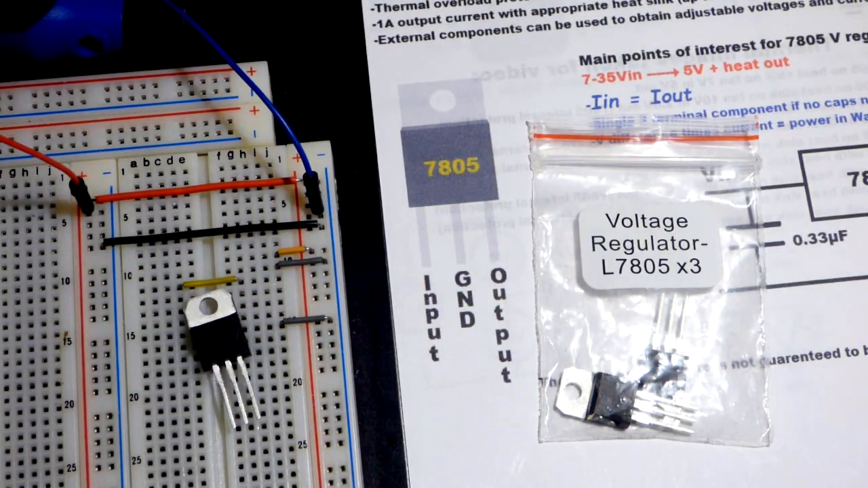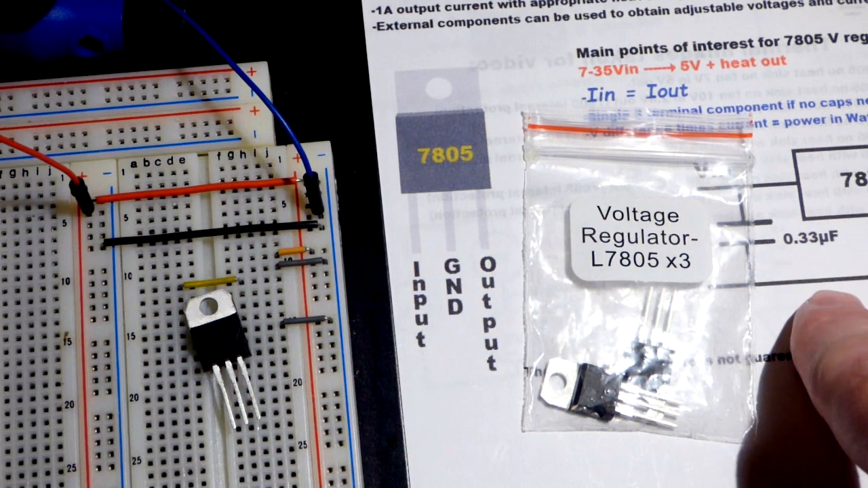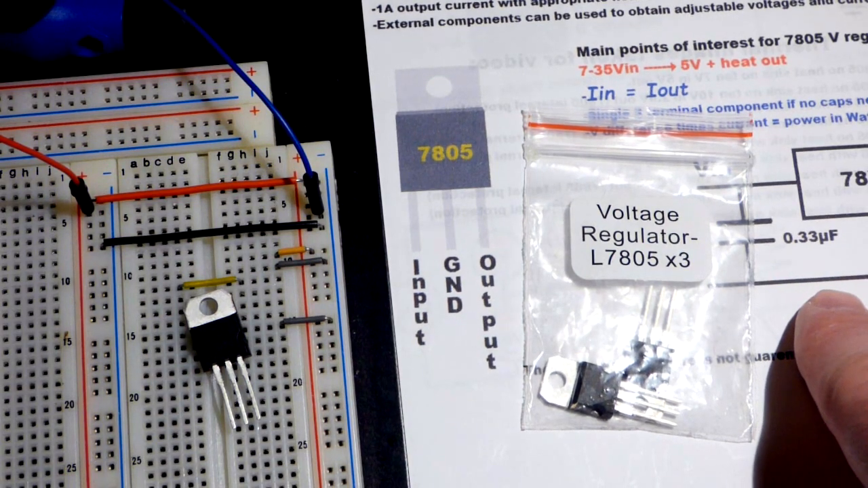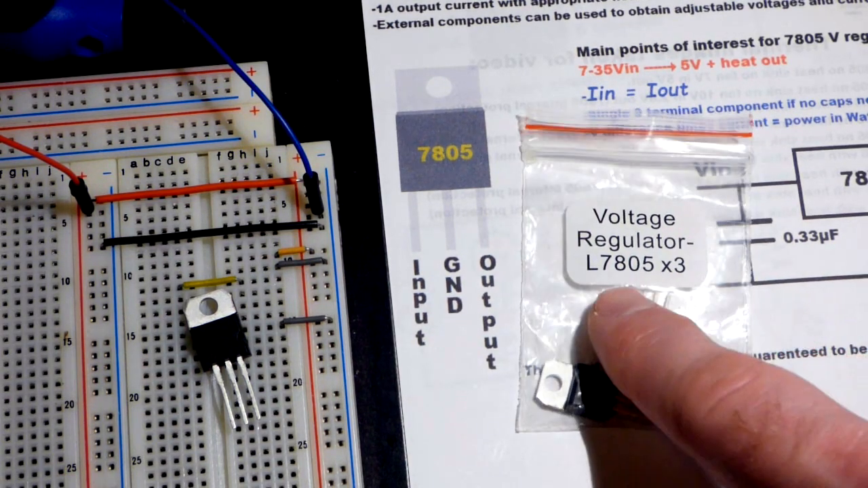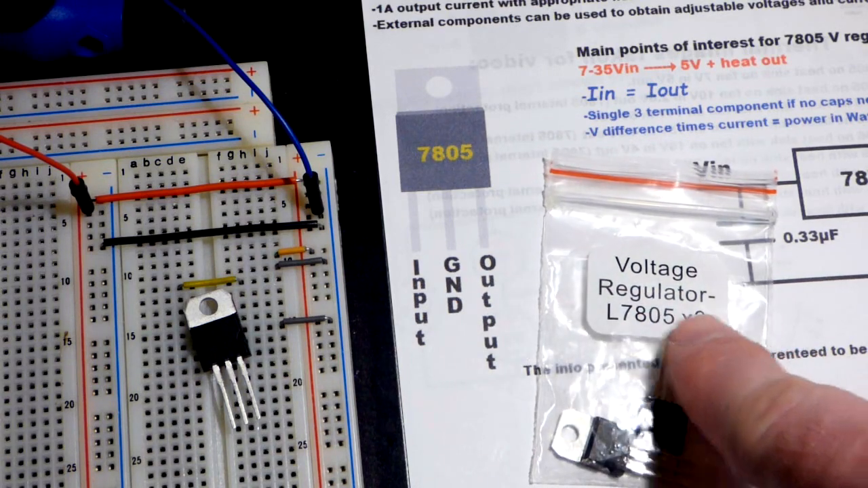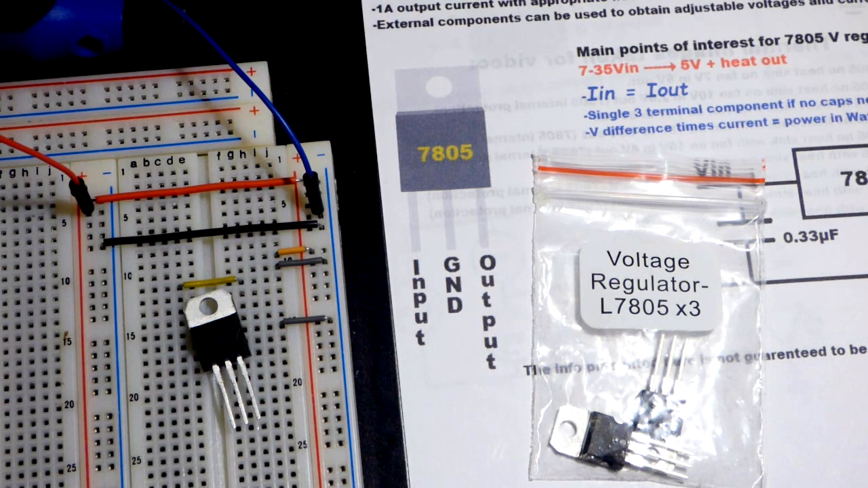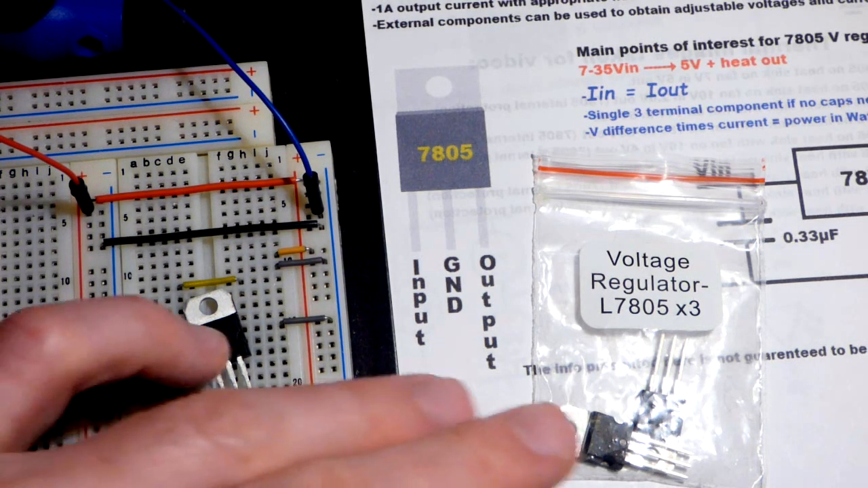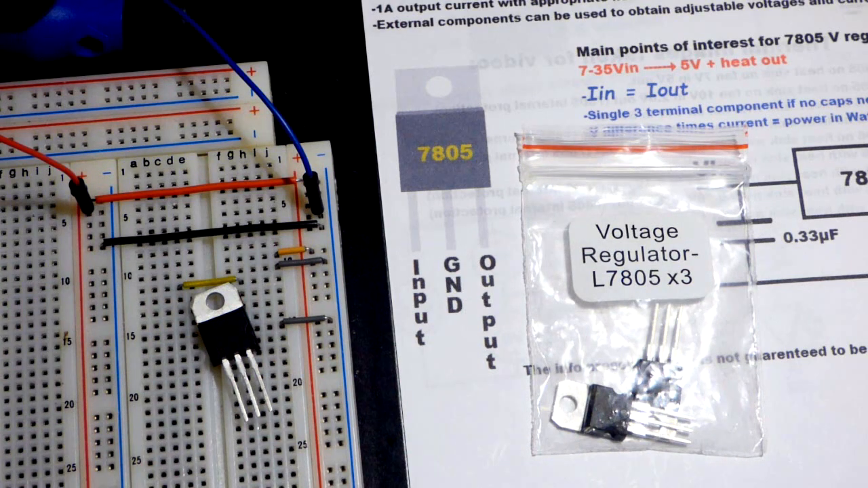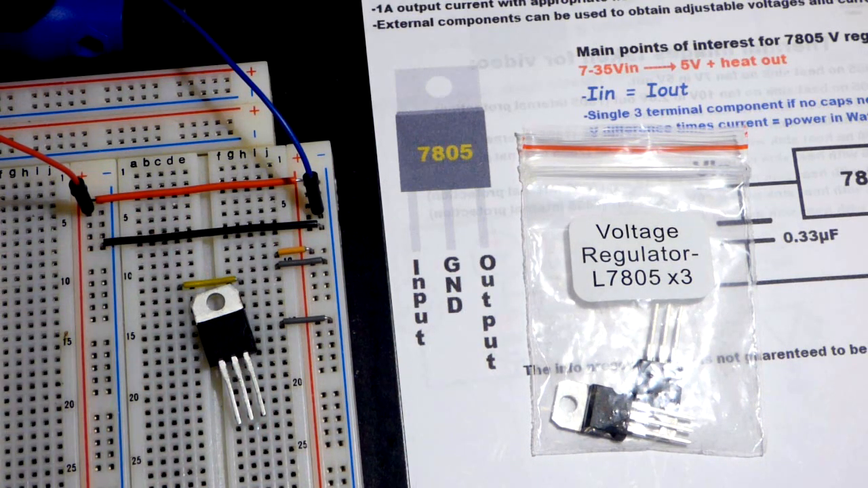Hello there. I was going through my old diagrams to get an idea what video I wanted to make next, which is now this video, and I came across this diagram. So I have these voltage regulators. They're called a L7805. I got them from an electronics kit, never had an actual need to use them, and they're probably obsolete now anyways. There's better options, but you may still want to use it for whatever reason.